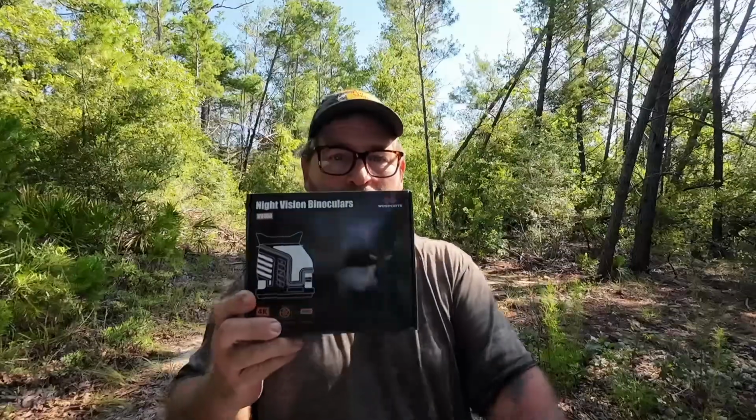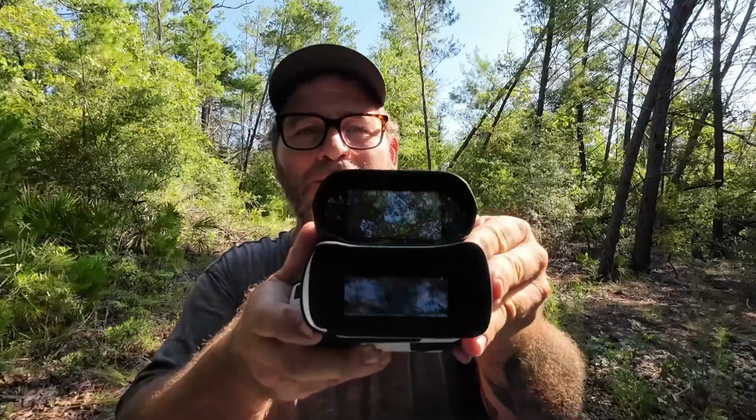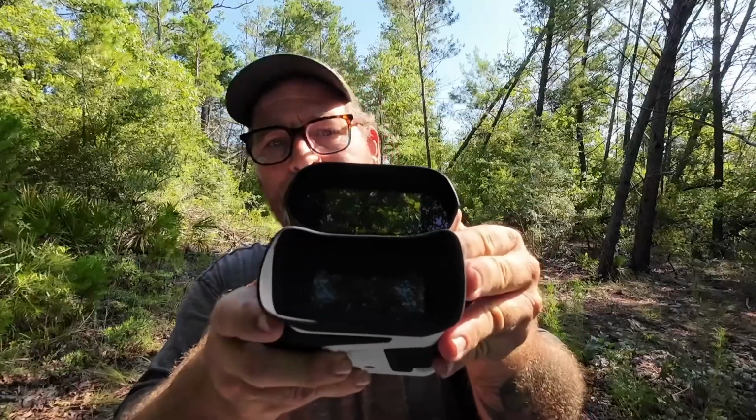What it boils down to: the Wosports unit does have a microphone if you're recording. Let me see if you can see the screens in the two of them. The screens are pretty similar in size. I'm trying to get it lined up so that you can see the actual screen. Both screens are really good. For basically half the price, the display on the Apexel is really amazing, crystal clear. The one on the Wosports is too.